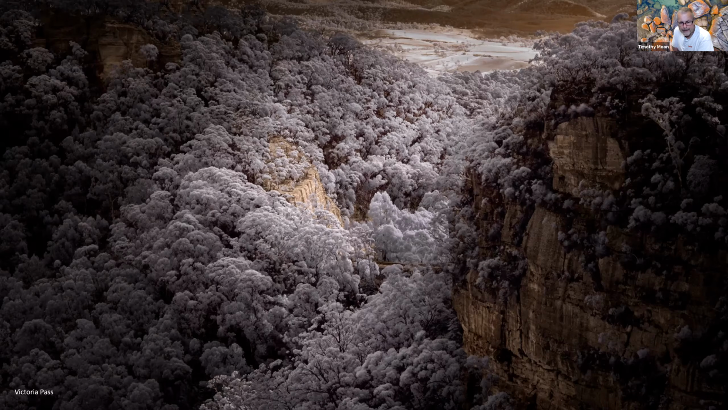And I've got then the ability, when I'm processing the image, as to what colourway I want to take that. So that sort of mauvey blue, I can change the tones of that. The gold of the sandstone I can change. So it's just a matter of then playing around with what colourway and what direction you want to take it visually.